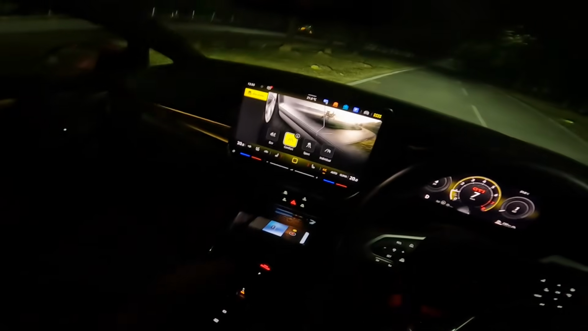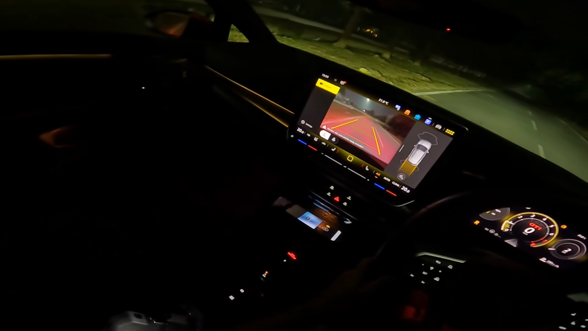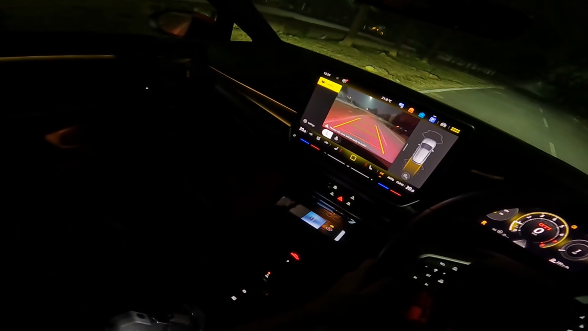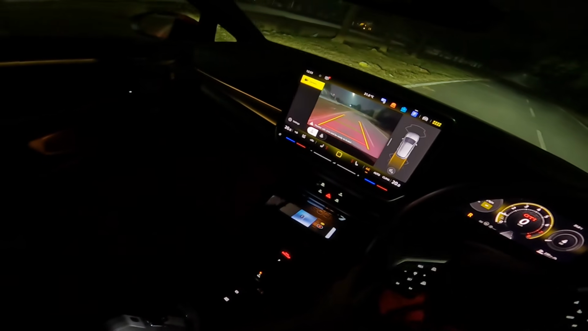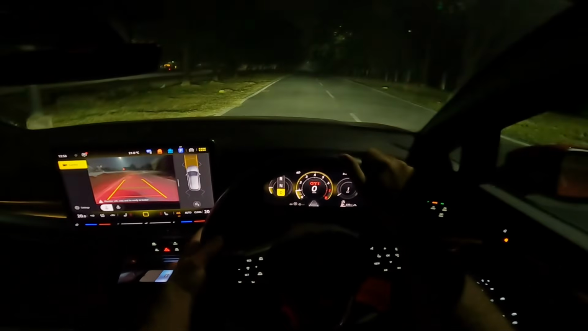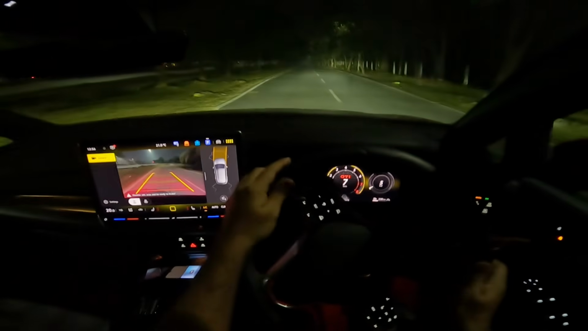I'll quickly show you the rear camera as well. It doesn't make much of a difference. I'm switching on the fog and switch off fog, switch on fog, switch off. Alright, it should have had a 360-degree camera. Alright, now let me take charge just for a few more seconds.